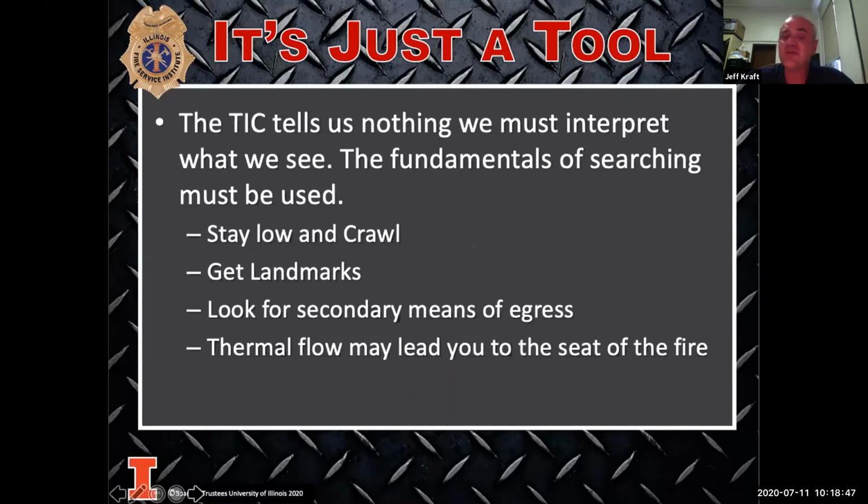We need to remember with our searches that we still have to remember our fundamentals. I should be staying on a wall and making sure I'm doing a left-handed or right-handed search. I need to get the landmarks of the room and how it's laid out. With the camera, we don't want to do straight shots ever. That can get us in trouble, because if the camera dies out, we may not be able to get ourselves out the same way we came in.